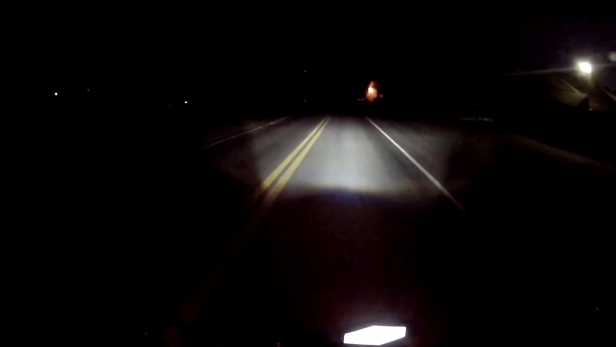Once we get up here, make this left-hand turn, there's been a lot of traffic coming this way, and I've been going with a lot of traffic, but I can already tell that this definitely is an issue. See, even right now going into this turn, I cannot see anything above that line whenever I'm leaned over.